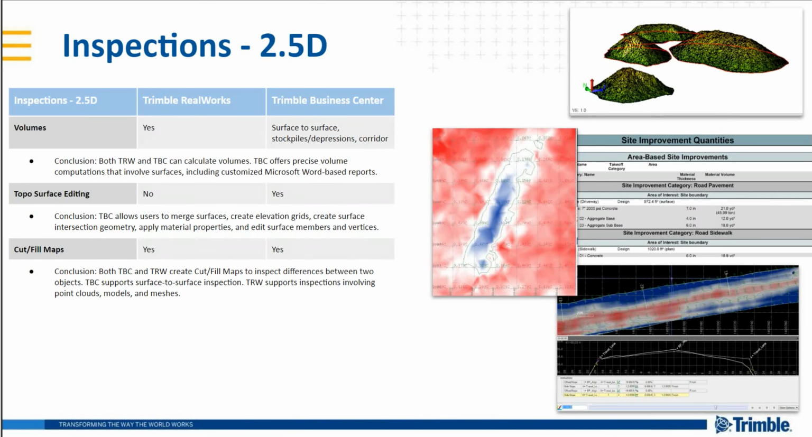Topo surface editing. TBC allows users to merge surfaces, create grids, elevation grids, create intersection geometry, apply some materials and properties there, and then cut fill maps. Both RealWorks and TBC allow for the creation of cut fill maps. TBC supports surface-to-surface inspection. RealWorks supports inspections involving point clouds, models, and meshes. We'll talk a little bit about meshes here in a second. Did I miss anything here, experts?